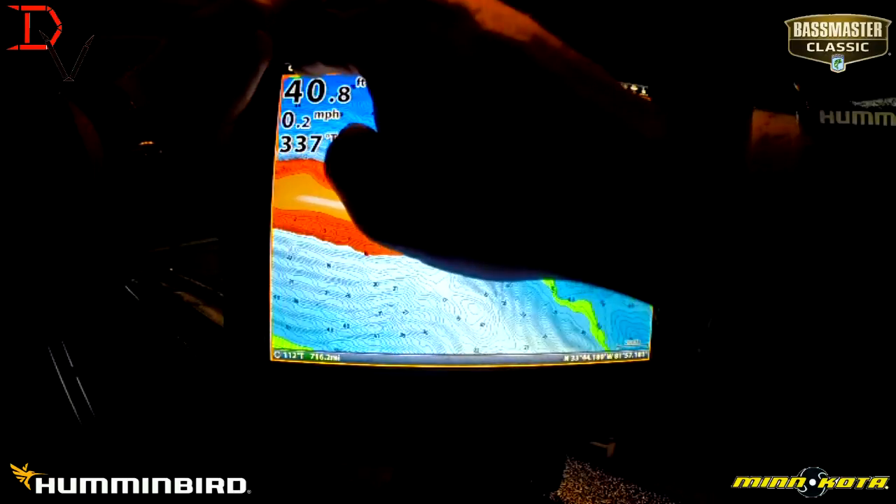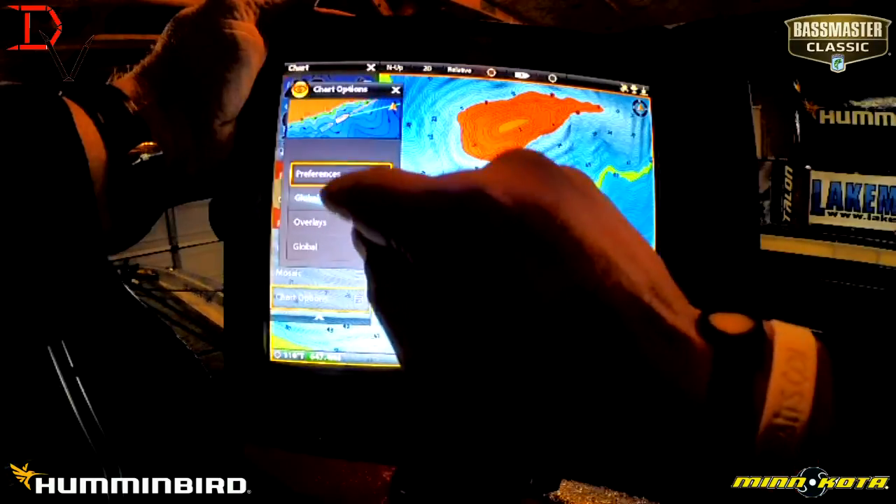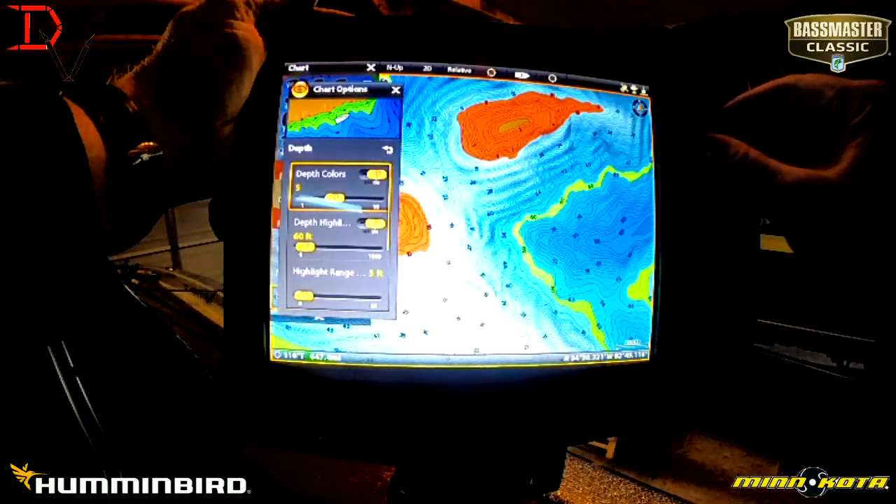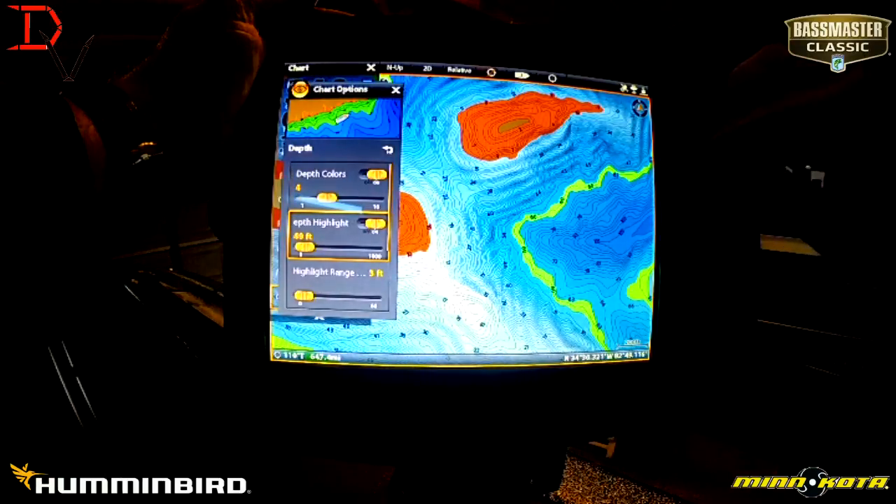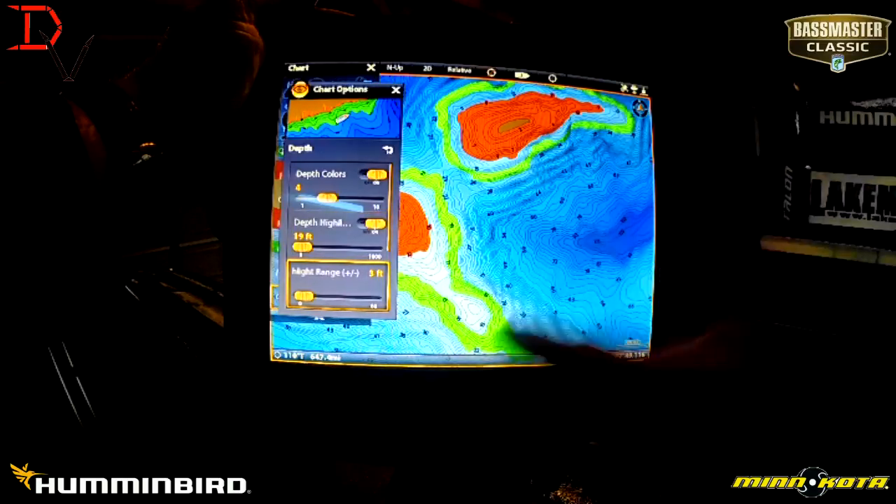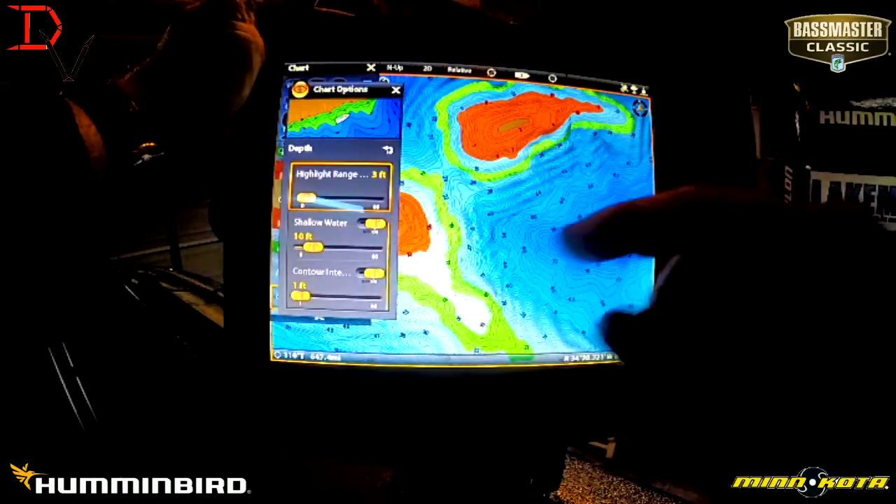We can go in here. We can go up here to our chart. Come down here, chart options, preferences, depths. Say these guys, we've got different depth colors. We'll crank our range down here. Say we're looking at that 20-foot of range. There's going to be 20 to 30-foot range. We can highlight that. Boom, look at that. How that makes that so much easier to see that data.